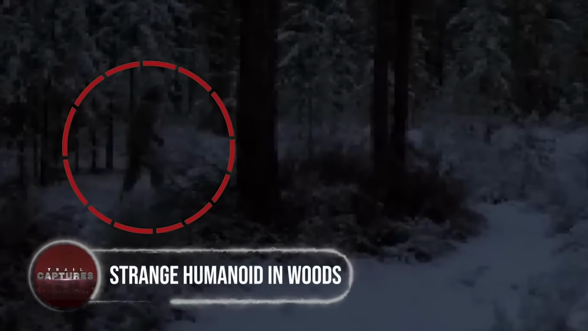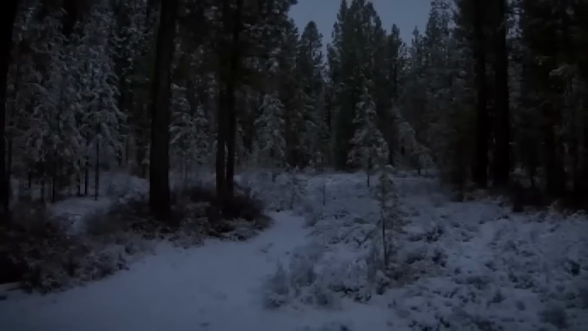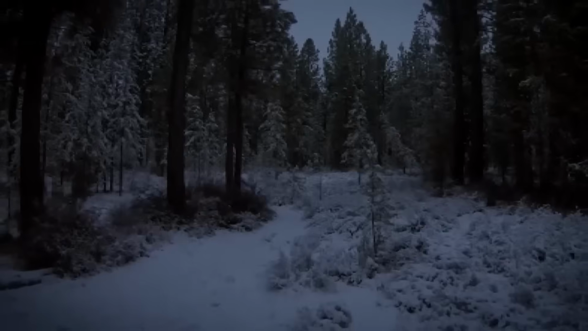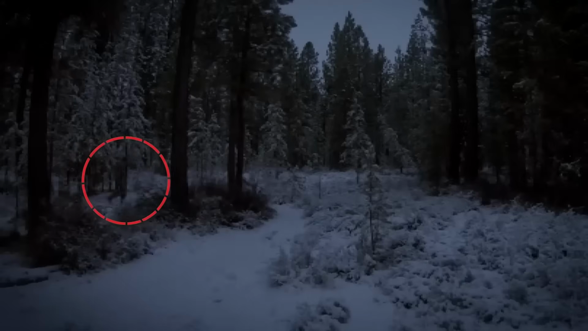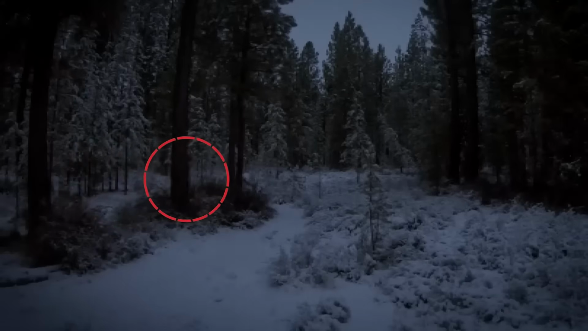Strange humanoid in woods. This footage, recorded 2 years back in Oregon woods, has its own reason to be strange, as it opens with the appearance of a strange black humanoid that can be seen walking effortlessly through the snowy ground and disappearing behind the dense group of pine trees.